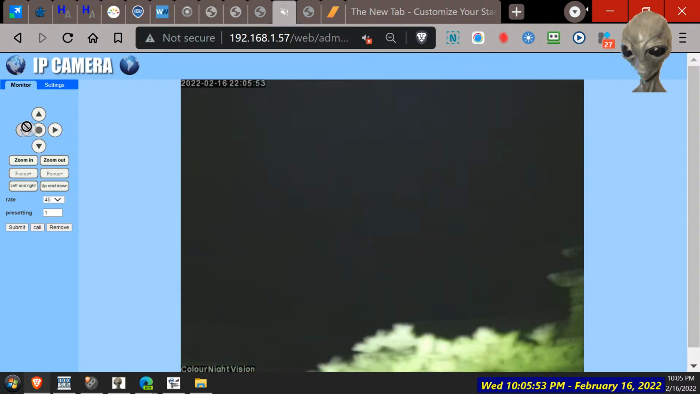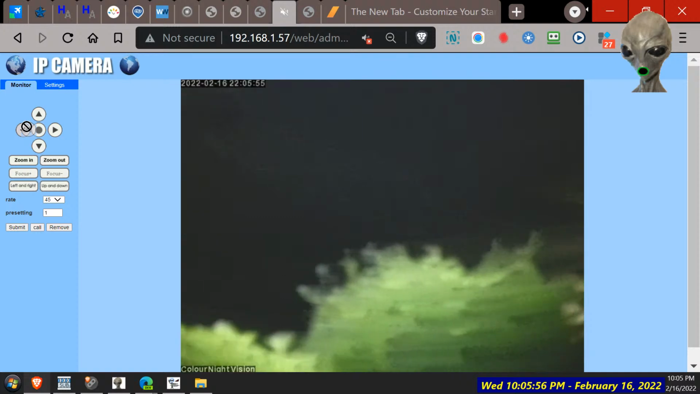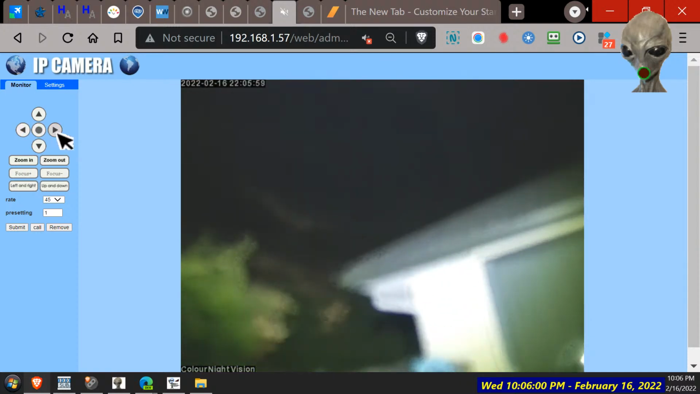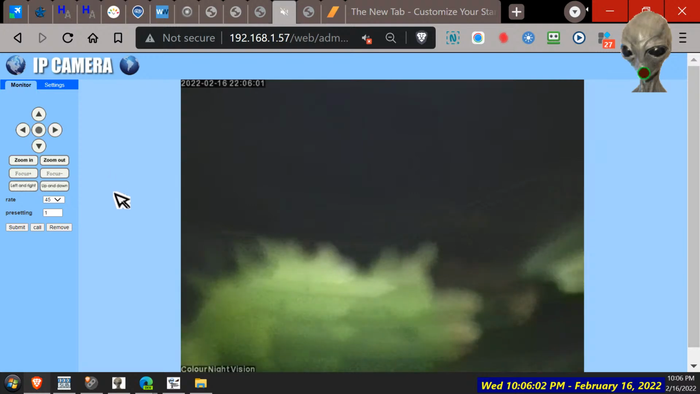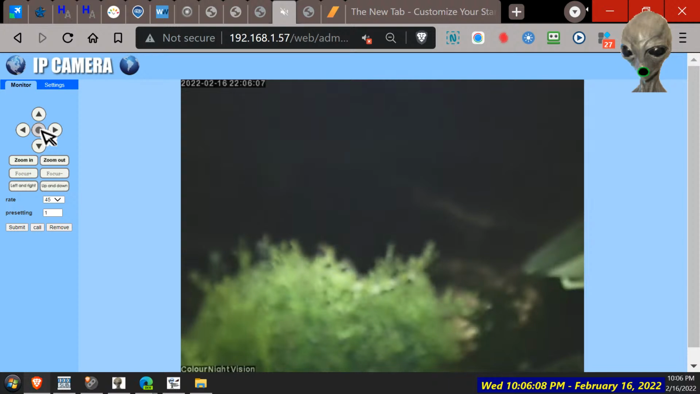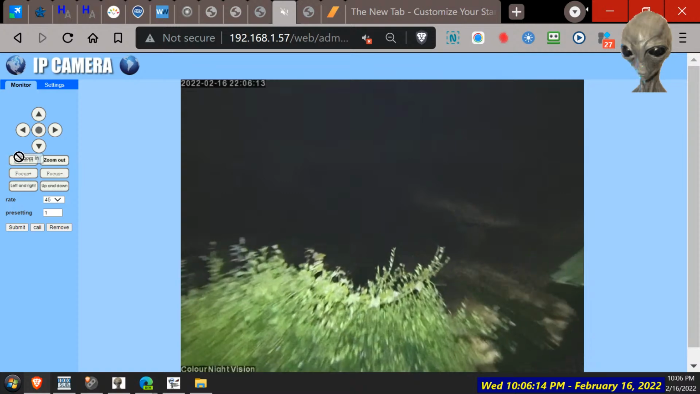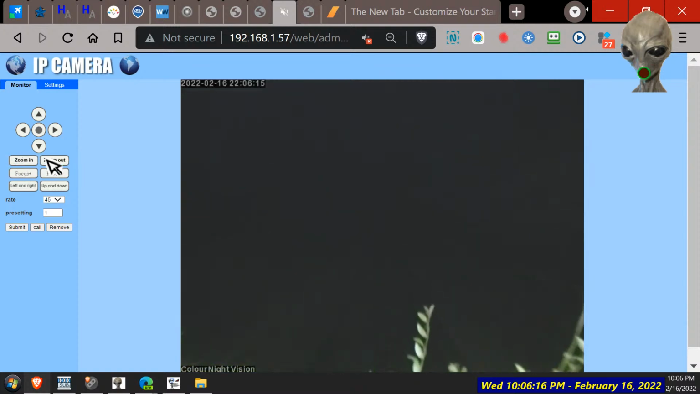I need the camera higher up, get above the trees. So there probably won't be many peaches on the tree because Dad's gone out and picked a load of them off the ladder today. Focus, focus. Why is it not focusing? Oh, there we go. Can't see any peaches on it. I think he's got them all.